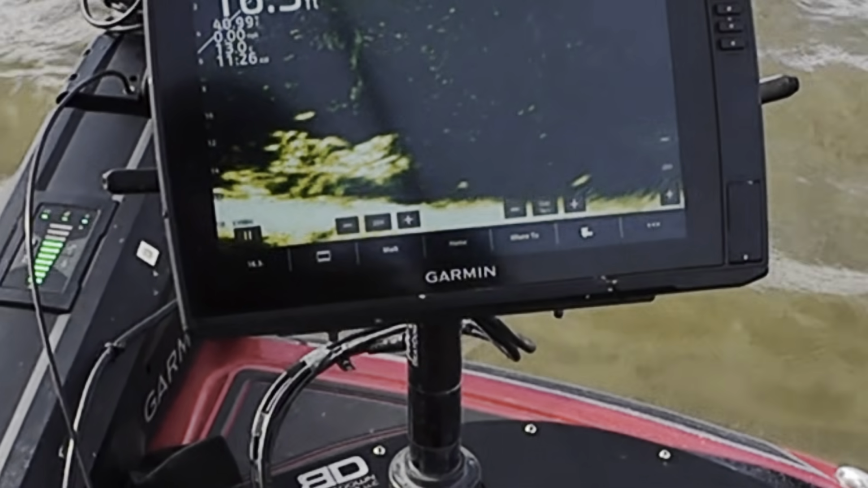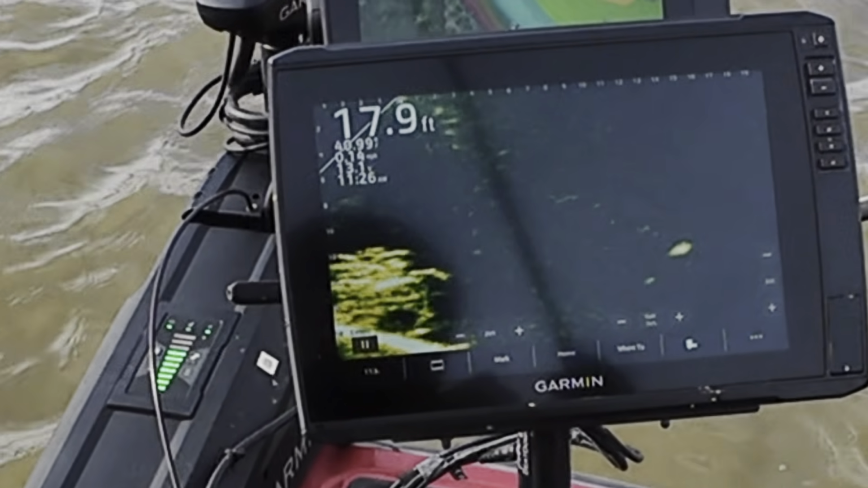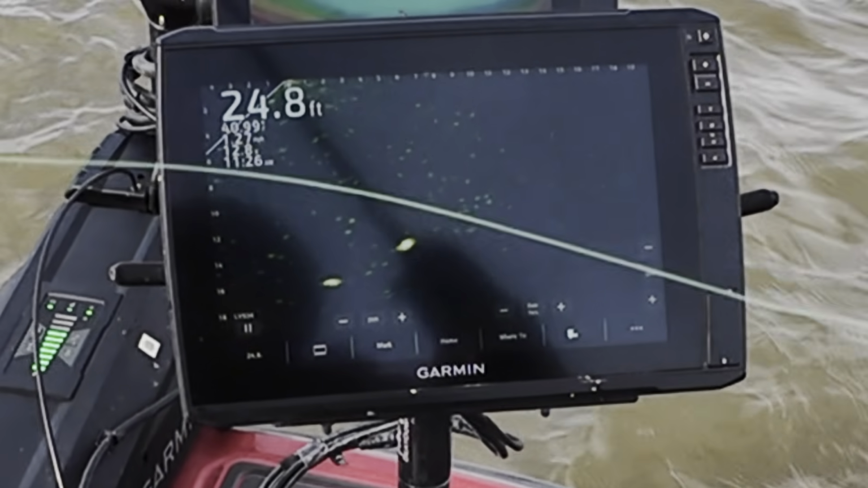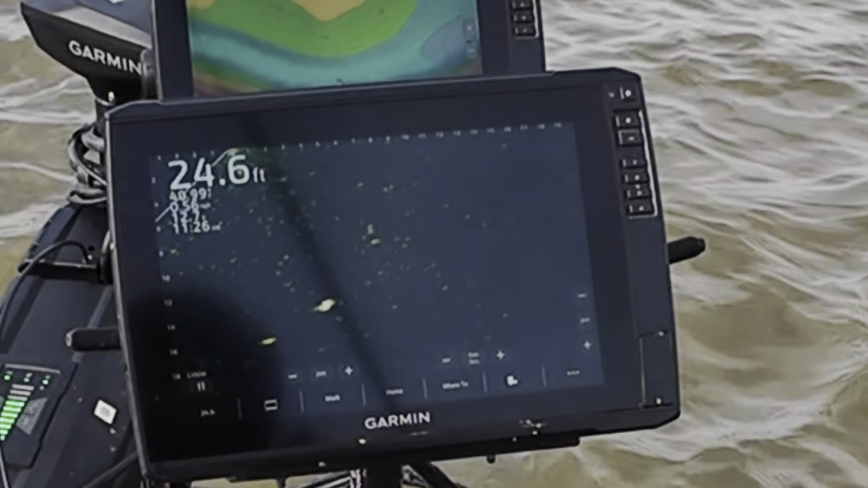I think the bigger fish moved out here to open water. See if I can find them. Looks like one right here. See if I can get a bait in front of them. See, he's about 13 foot deep.